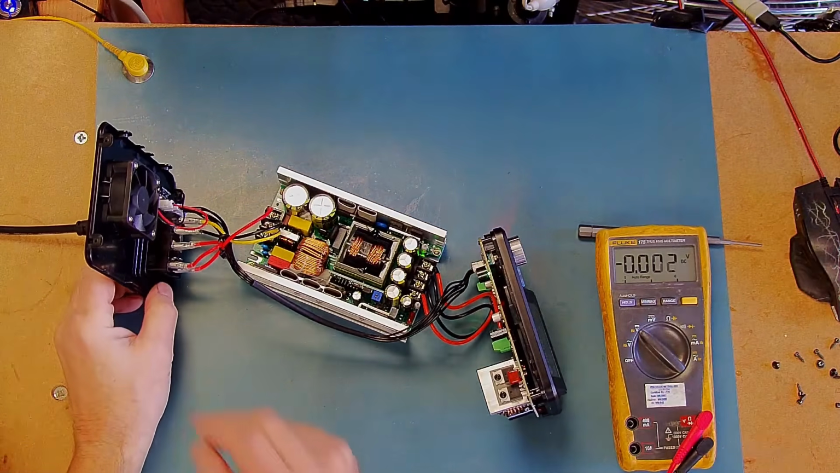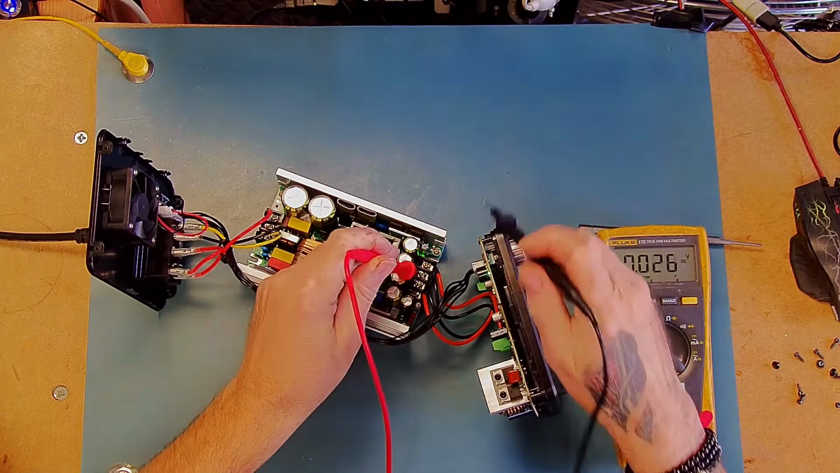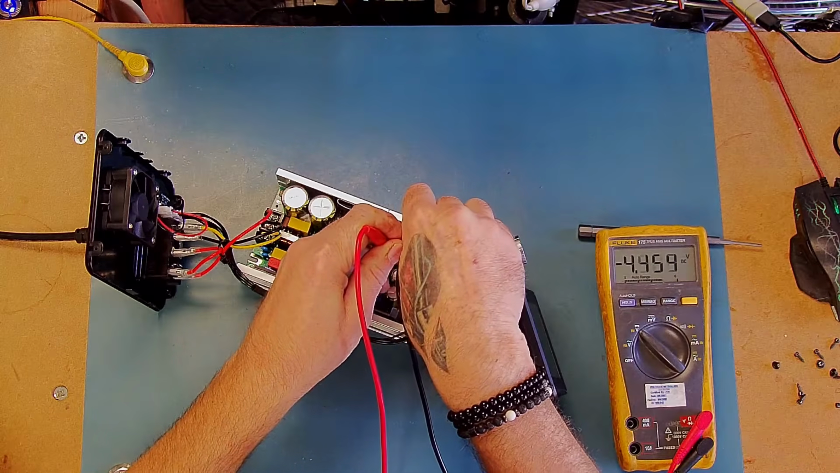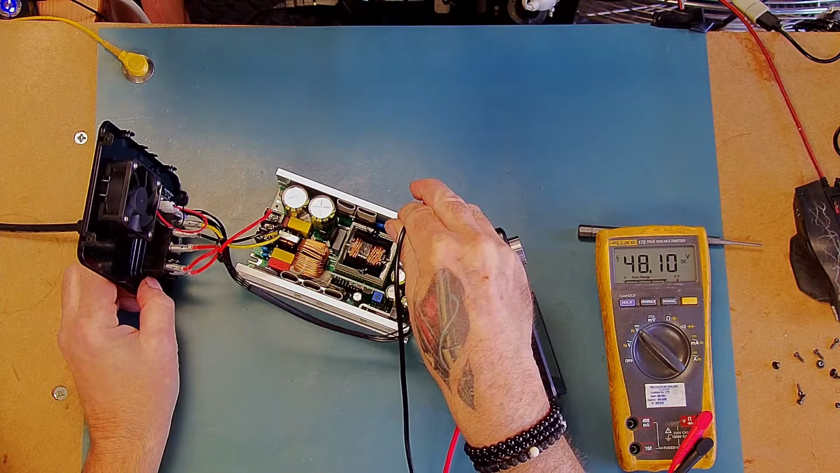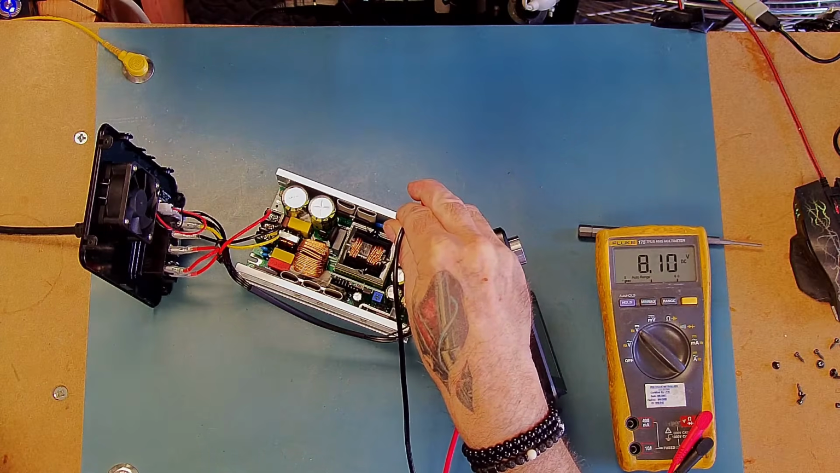Okay, let's just turn the power off again, see how quickly the voltage drops. Yeah, so the output of the power supply drops relatively quickly. Do that again, power on, power off. You can see how quickly that drops down.